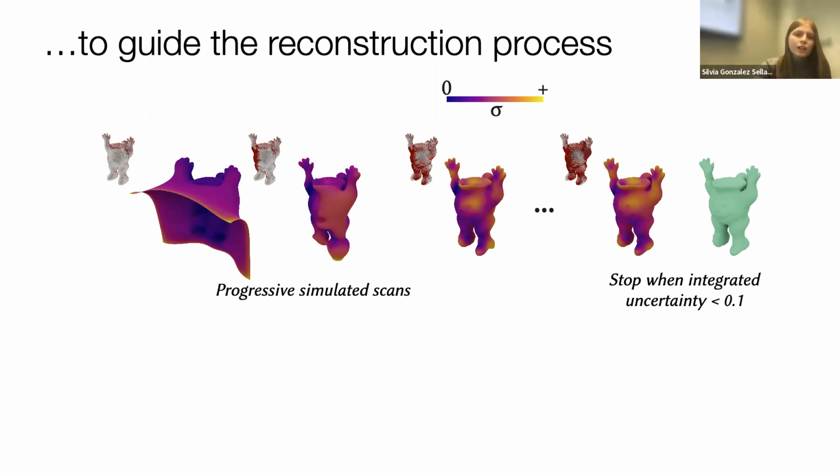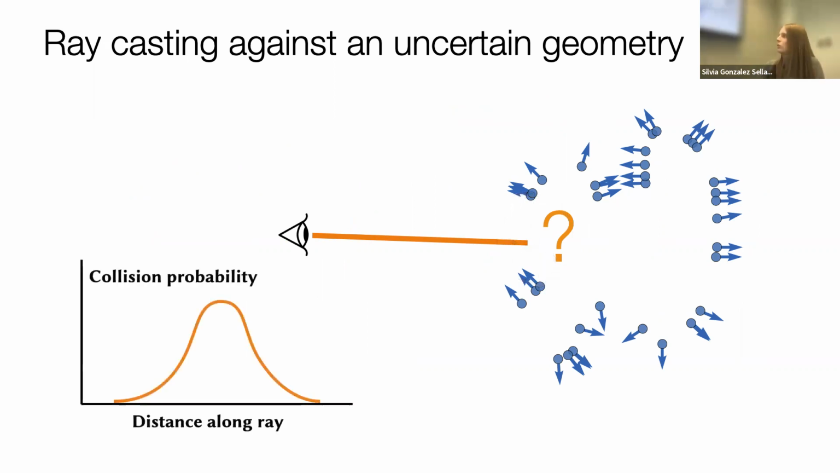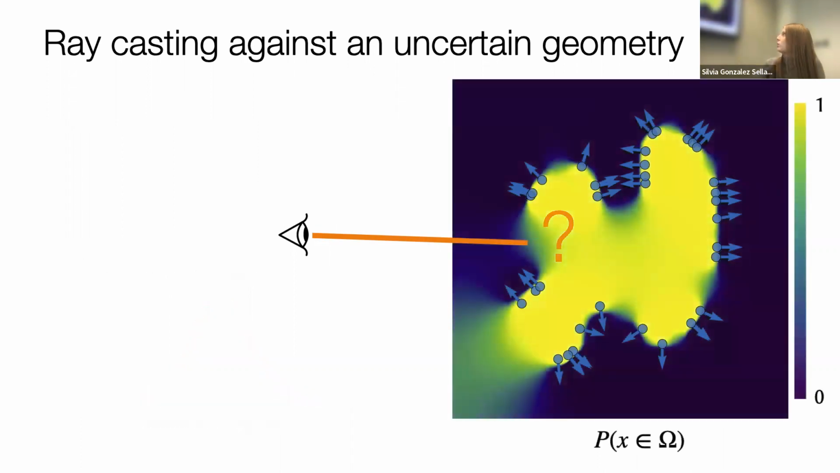So this was useful. Another query that we can answer is, where does a ray intersect the surface? Now, there are many possible surfaces. So if we cast a ray against the surface, once again, we're not going to get just one collision point. We're going to get a whole distribution of possible collisions. And this, just by looking at the point cloud, is very hard or impossible to compute because we don't know what this distribution of possible surfaces is. But thankfully, we can do it thanks to these probabilities.